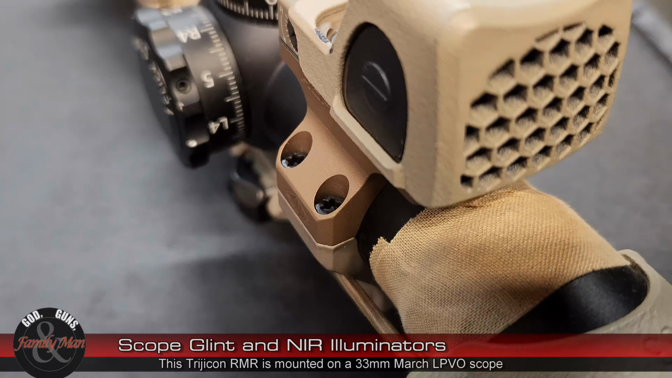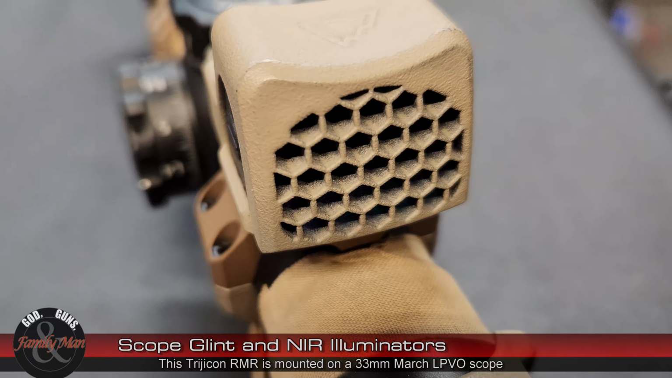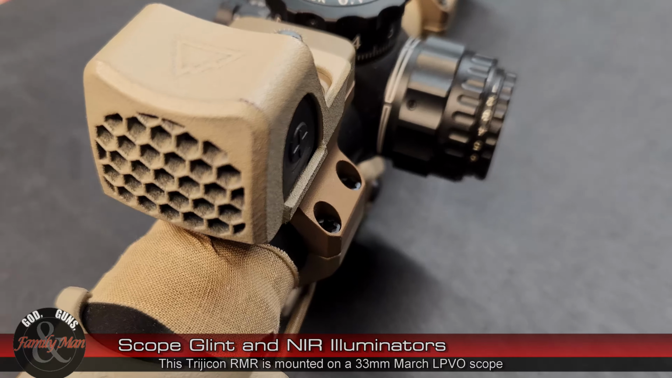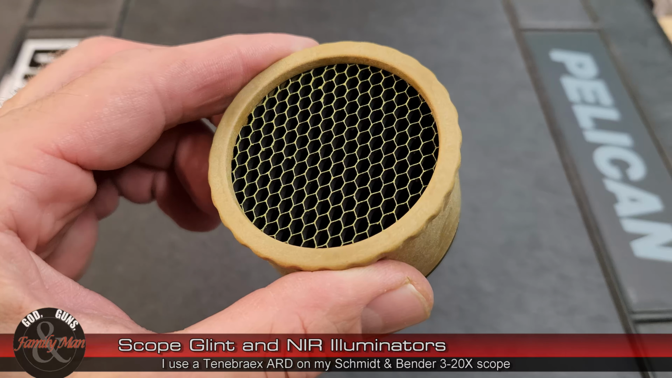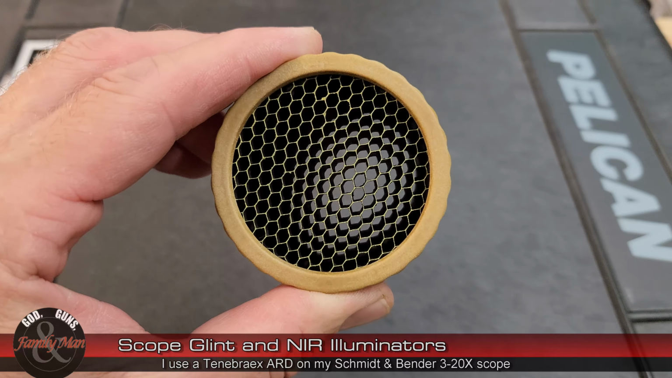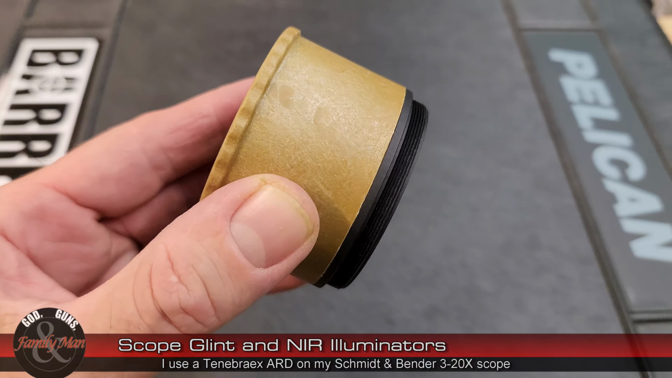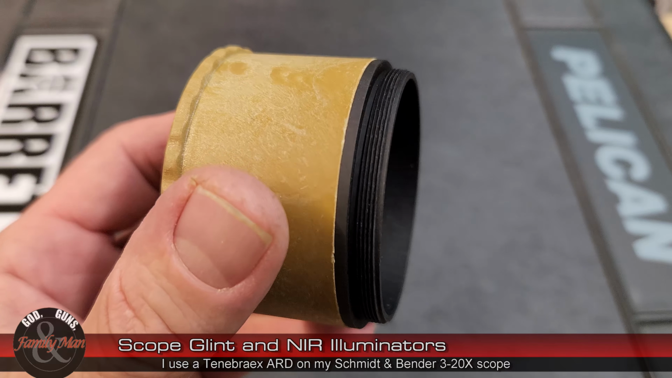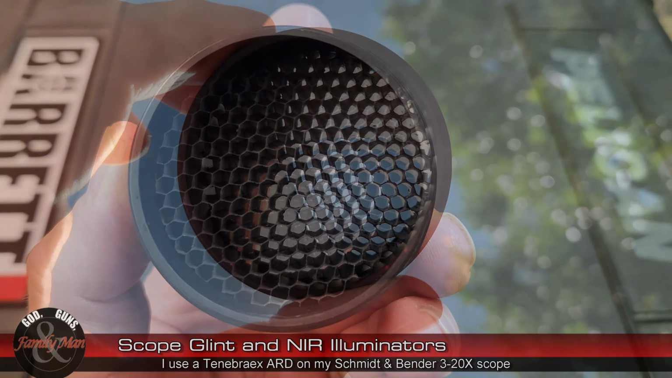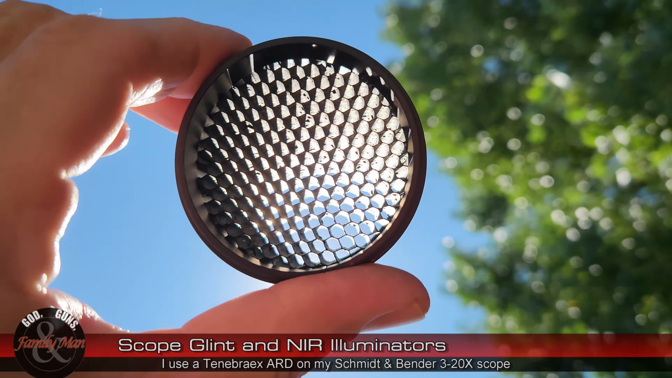The problem with some ARDs, of course, is that they are thick. They are fairly thick in the honeycomb type pattern, and they can obstruct your view and also dim the view. However, the Tenebrex that I was using, and have used out on the range, is so fine that you really don't see it when you're looking through it. Maybe, and I haven't been able to test this, there is a slight reduction in light transmission because of it. That would make sense, but you really don't have much of a problem seeing things, and you certainly do not see a honeycomb pattern when you're looking through it.